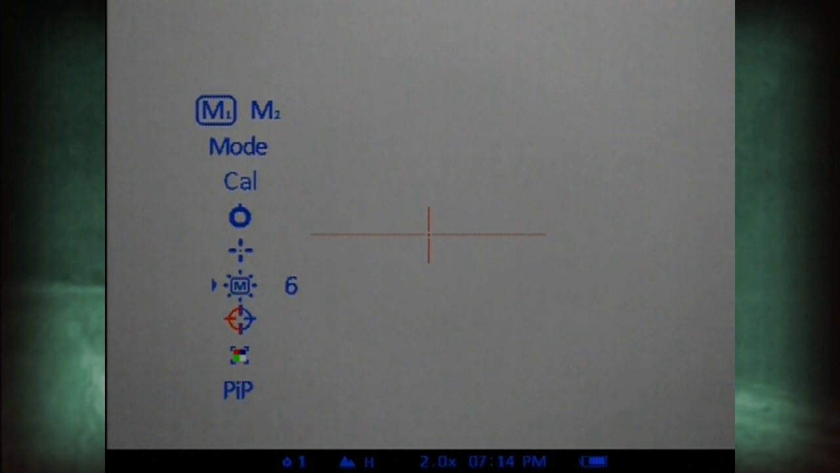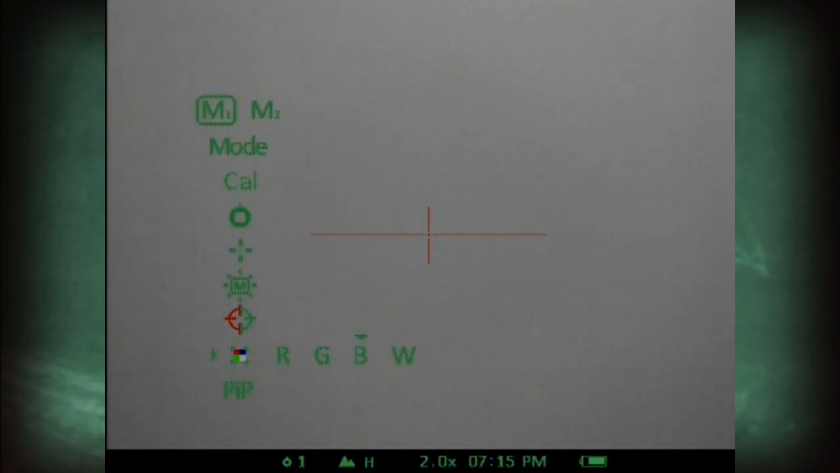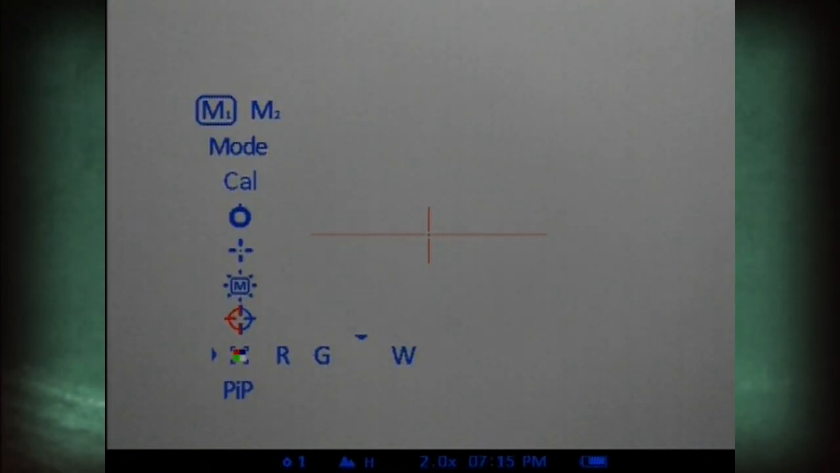Brightness control of on-screen symbols. It increases or reduces the brightness of the menu symbols present on the screen. Reticle color selection. You can change your reticle color to red, green, white, or black. Menu color selection. Choose your menu color to blue, green, red, or white.